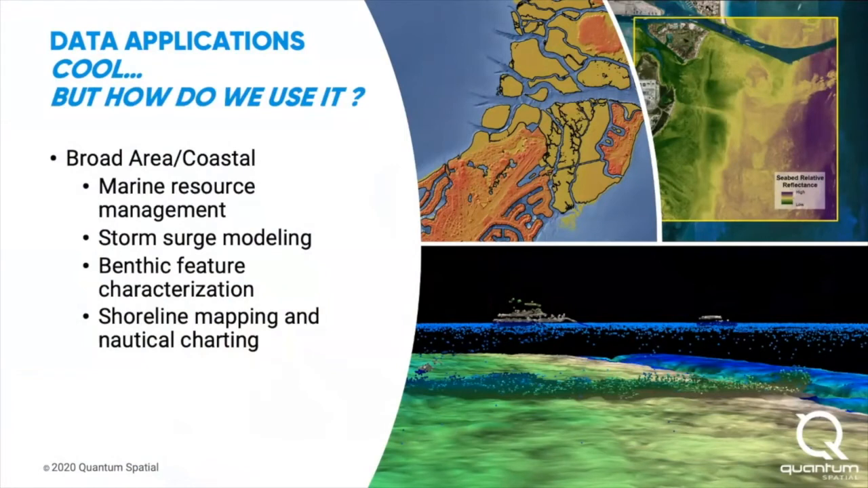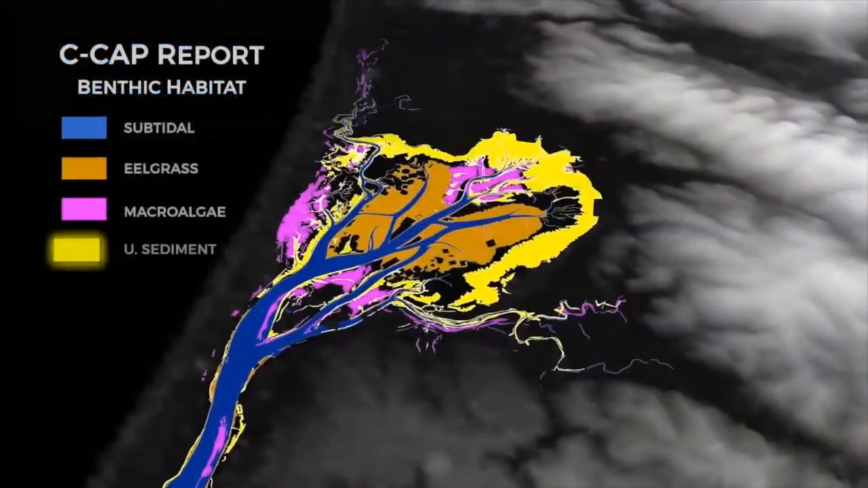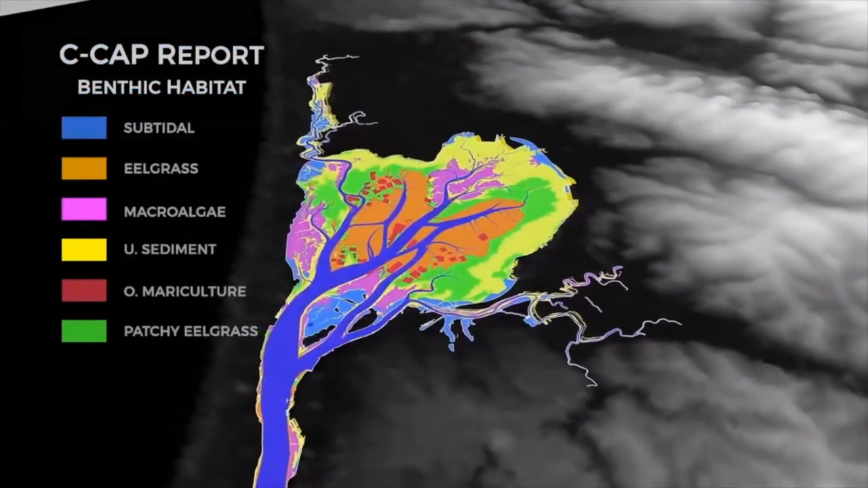And one of the cool things we do is we normalize the intensity for depth. What that does is it corrects for the attenuation of the laser travel in the water column, and it allows features to have the same brightness level when they're shallow as when they're deep. And that opens the door for benthic habitat mapping. Seagrass, is it coral, is it a reef patch?